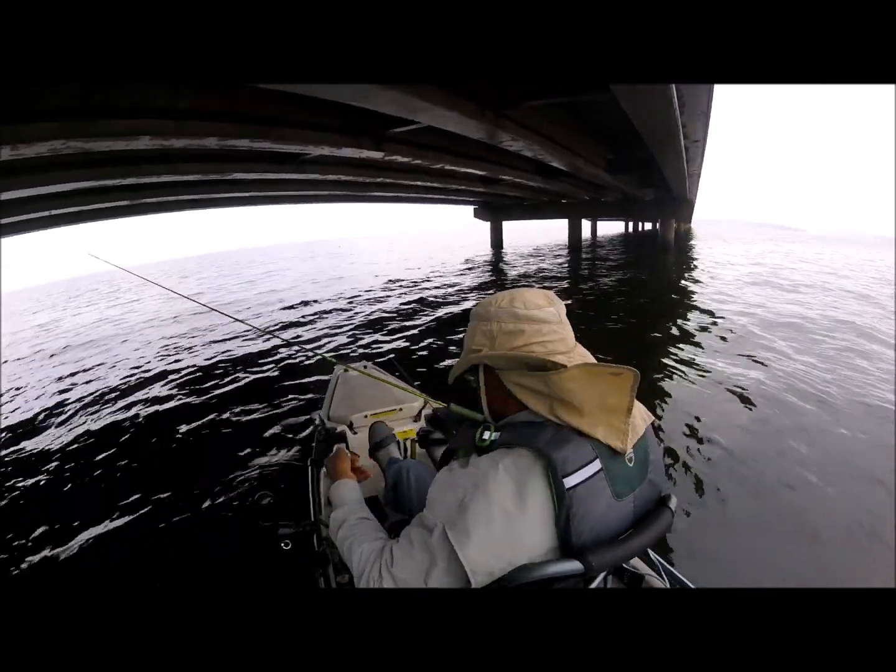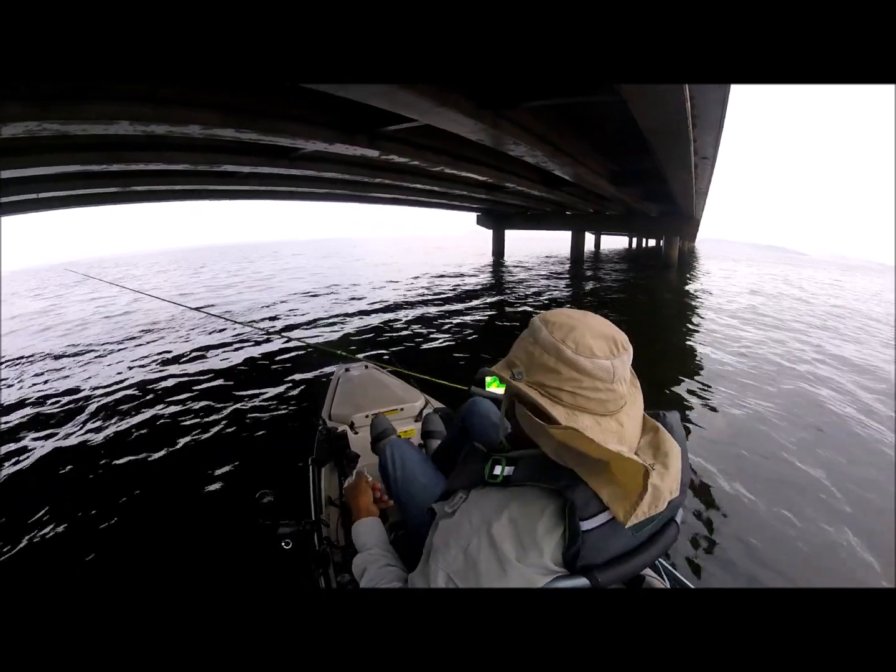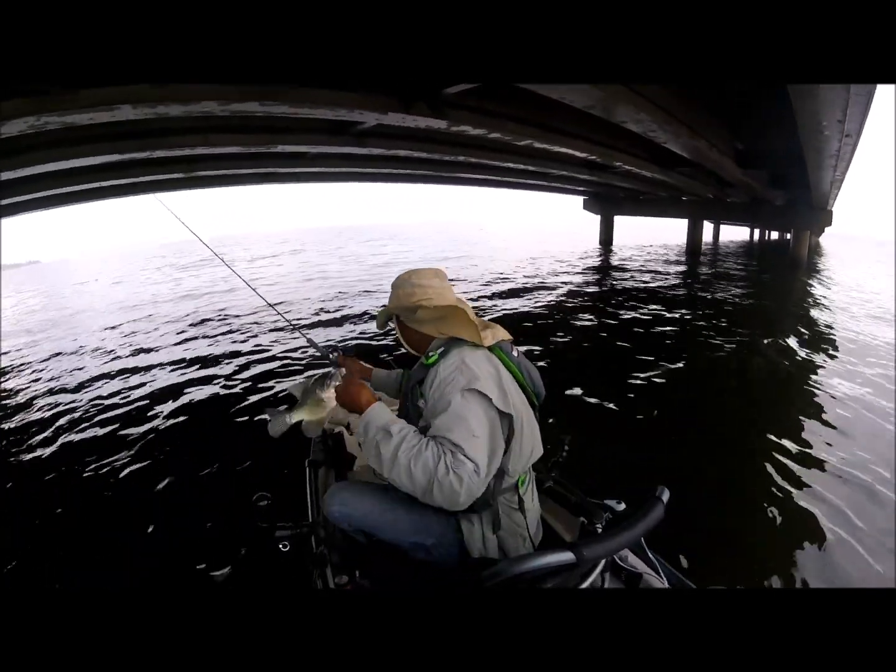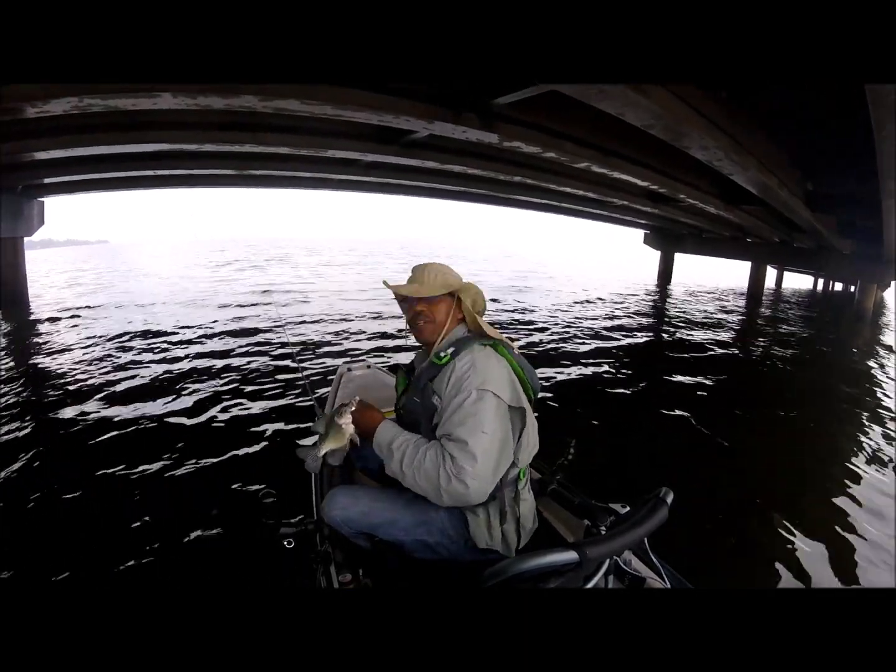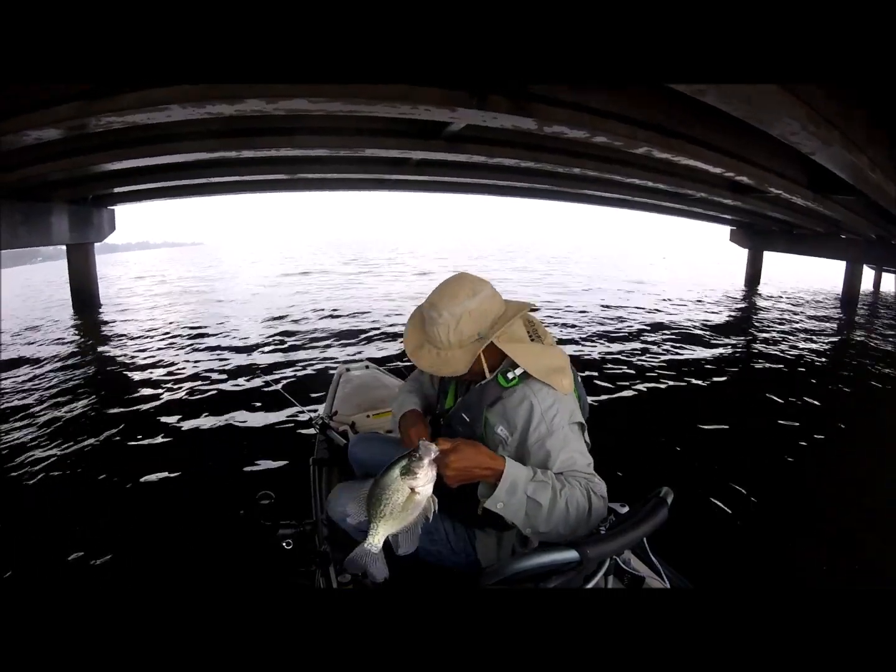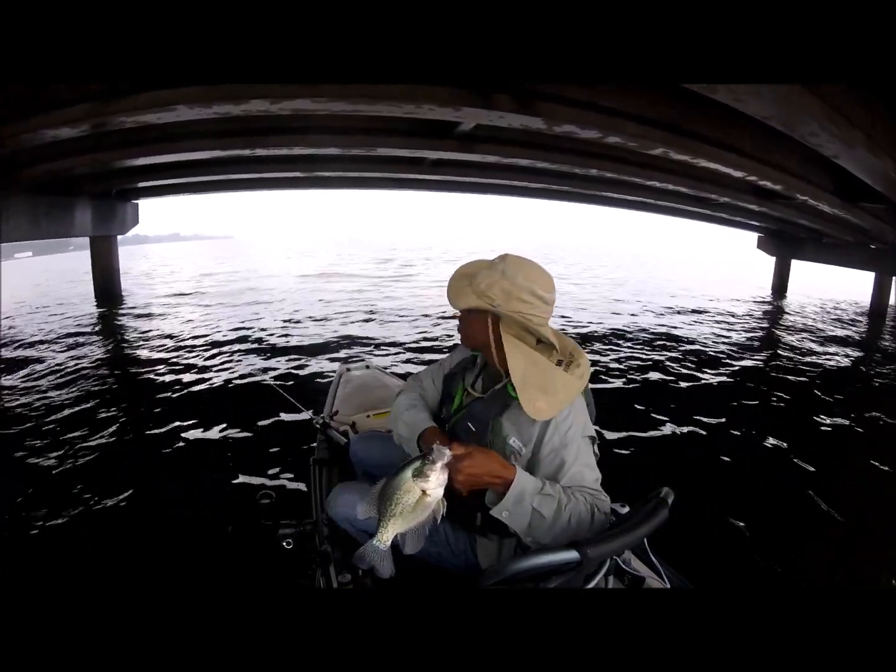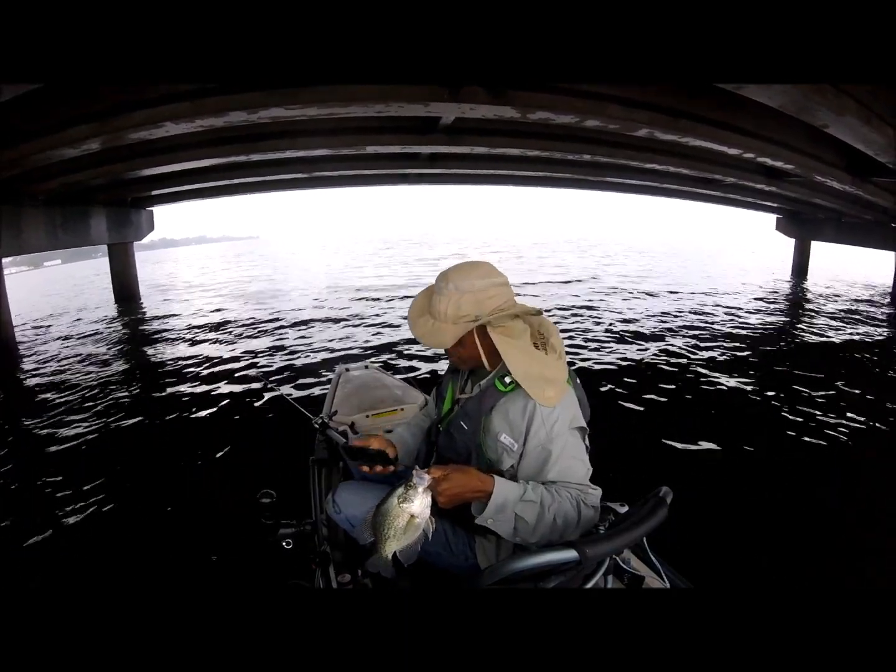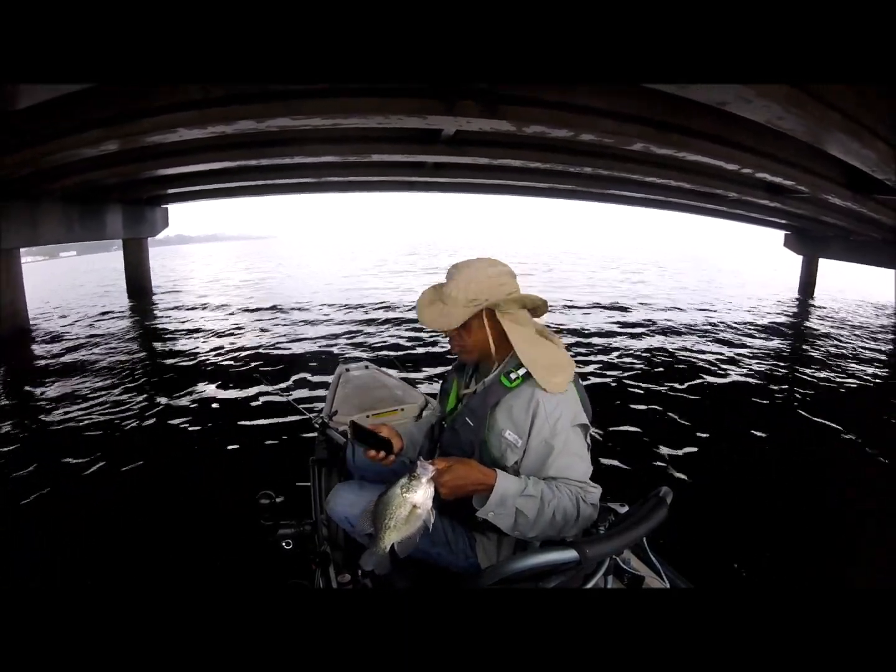Well, those fish are sitting there, and I'm having to provoke them to bite. You know what I mean? Just a weird deal. They're sitting right there on that pylon. I'm going to switch the camera around, bring another camera in here and try to show you.